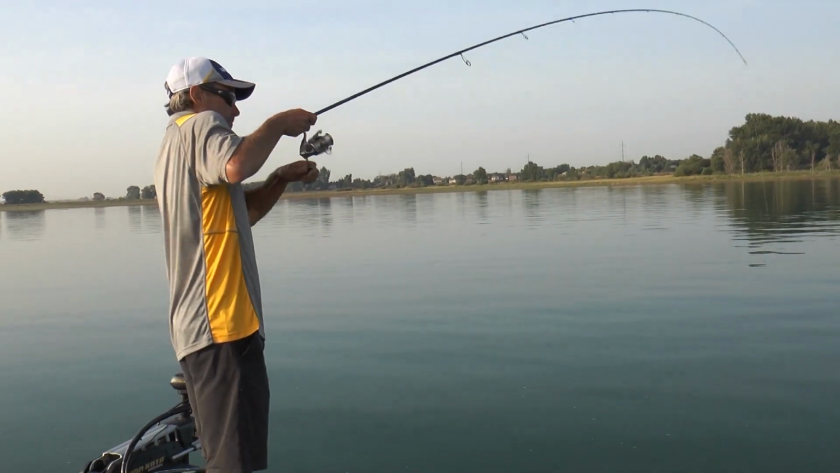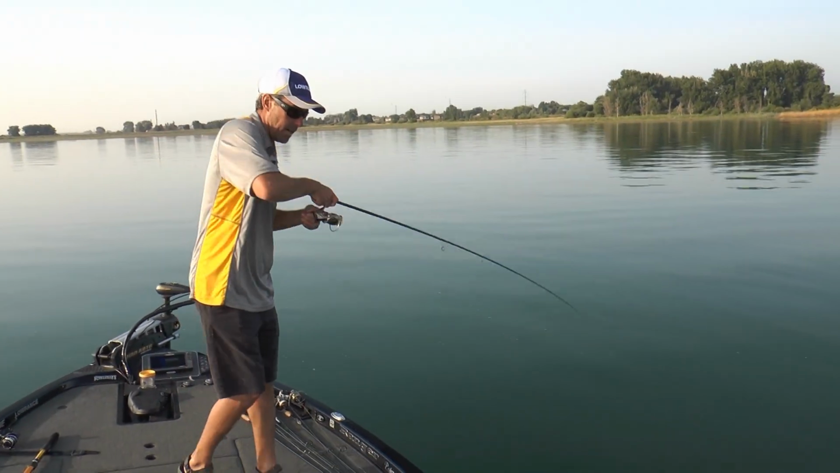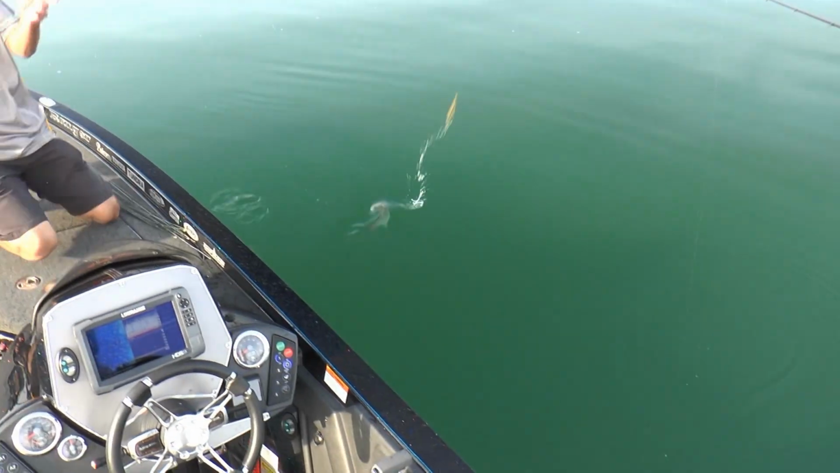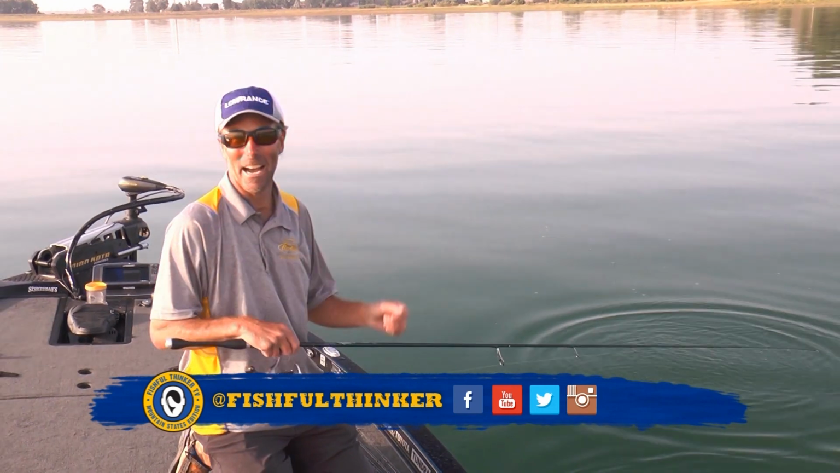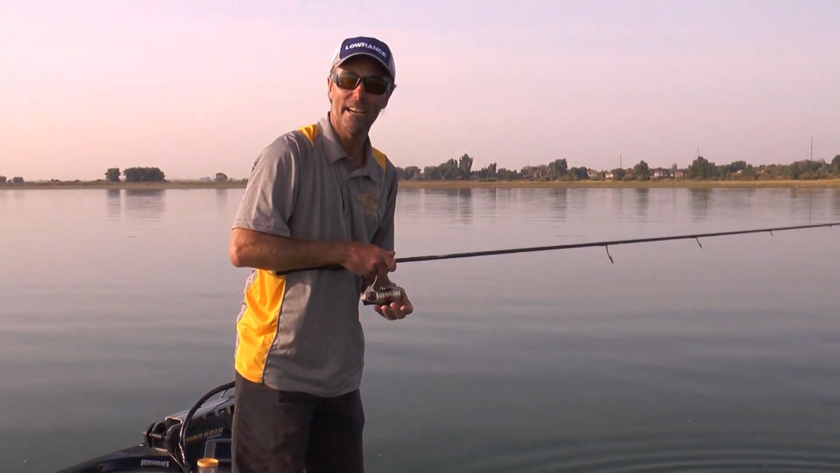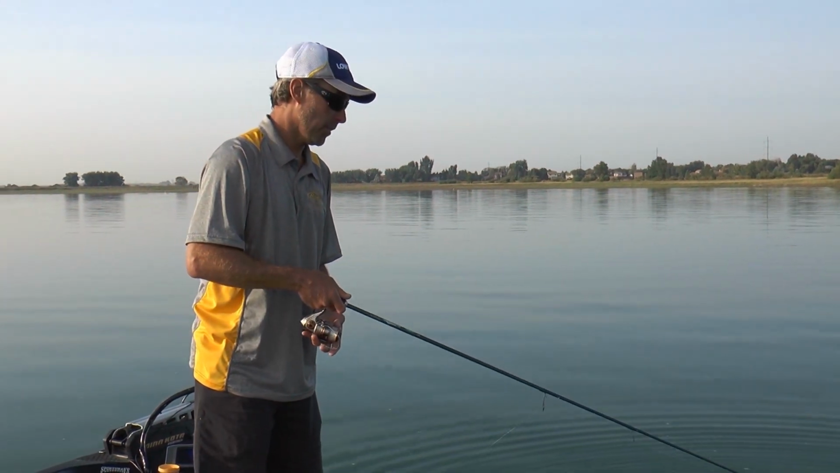Oh, there he is, got him. There we go. That's why we do that, guys. There's that spiral drop. We'll bring him alongside. Oh, and he can spit it out. I don't know if you guys got to see him, but the thing is, with these being really reactive fish like they are, we're literally hooking them in the tip of the snout.